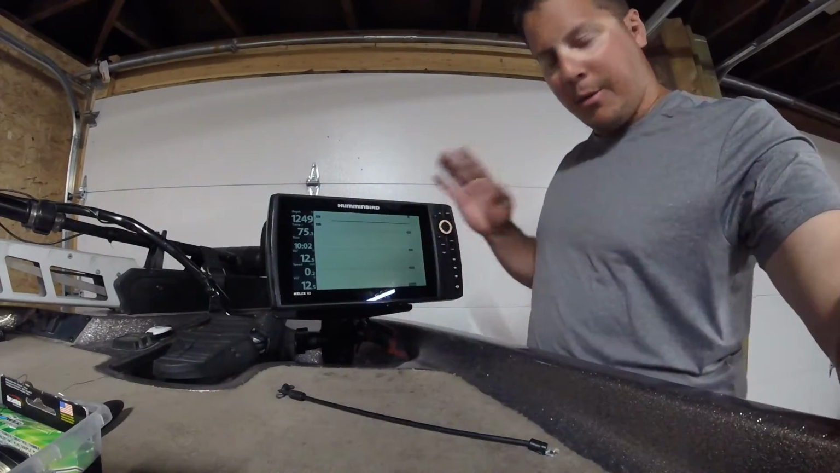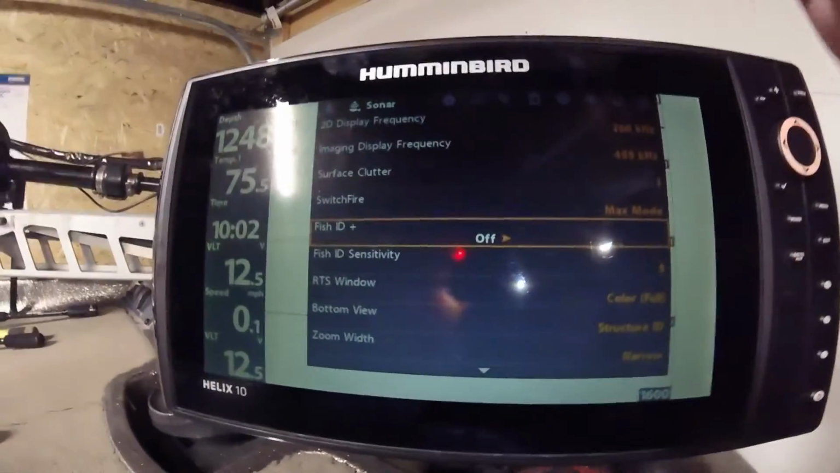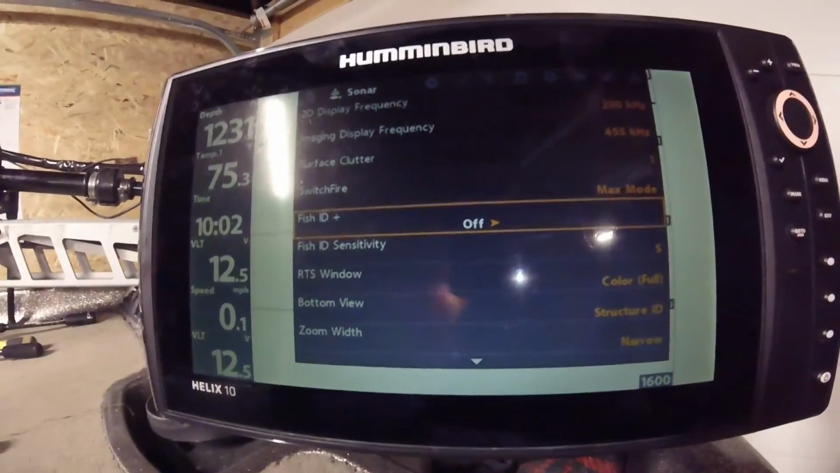Your settings, and I'm going to move the camera here. The most important setting, and I keep going back to this, is fish ID. Turn it off. Learn how to fish. Learn how to mark and identify fish properly.